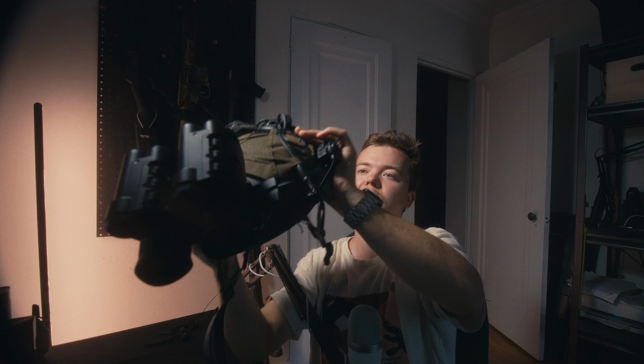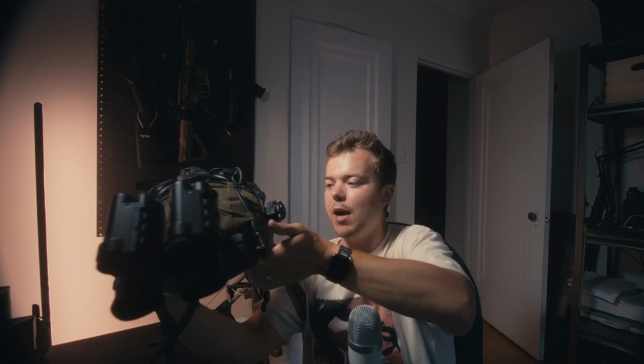Definitely, I think the weakest point of this system is the mount. I just feel like the mount is pretty basic, and I mean, it's cheap, so that's the plus side of it. You can't expect a lot from it, and if you want to upgrade to that more expensive Wilcox version, you can definitely do that, and I would probably recommend that if you've got the extra coin.